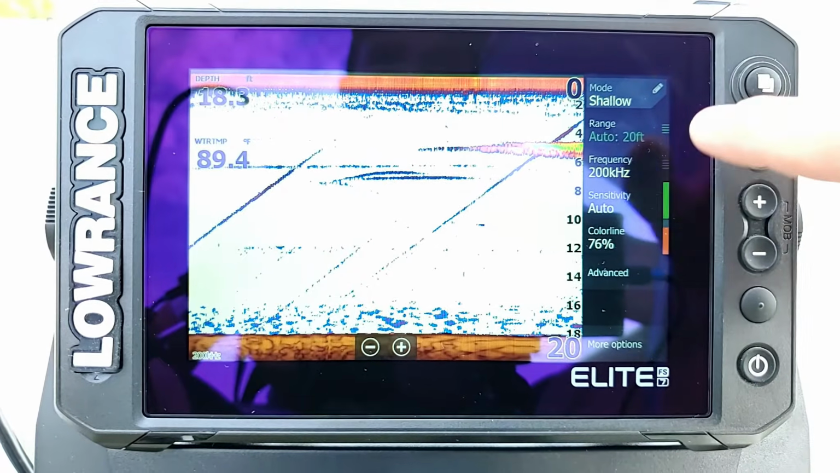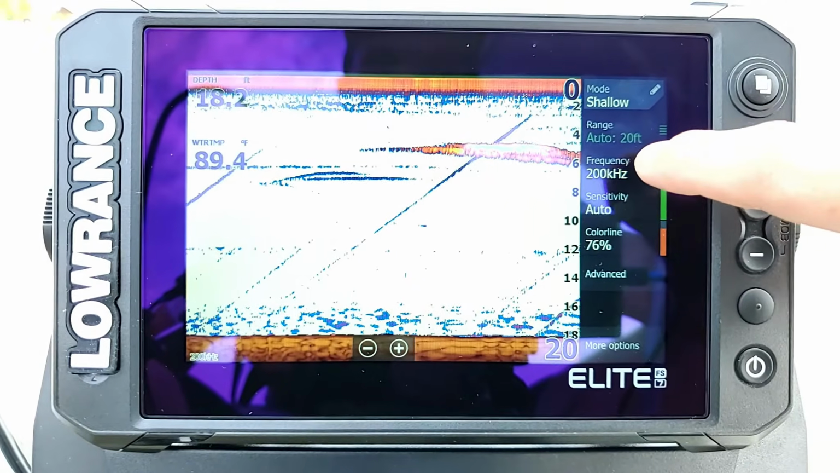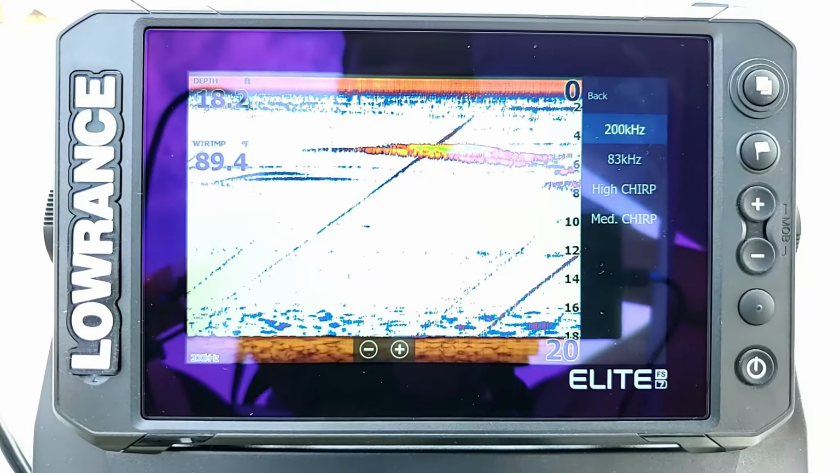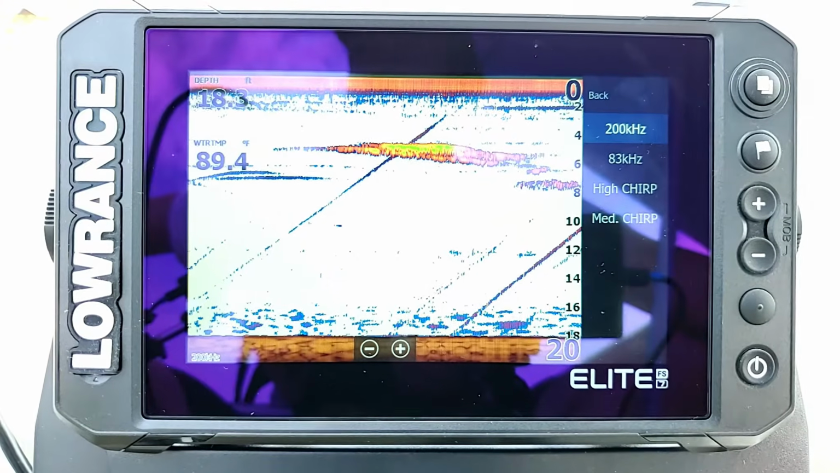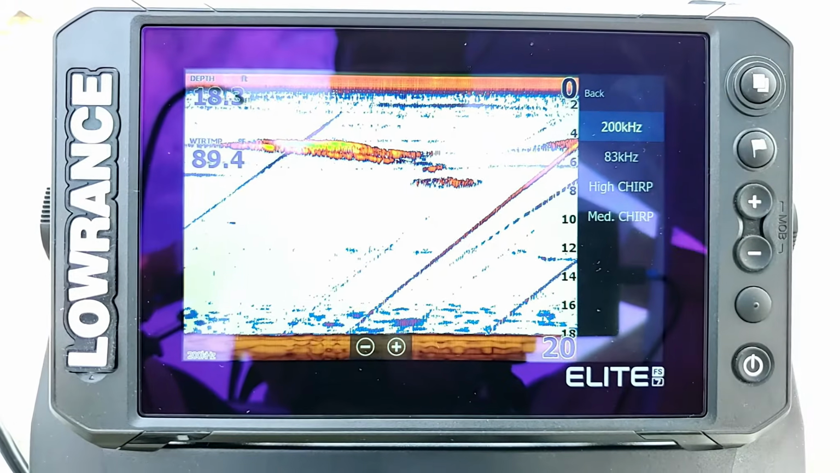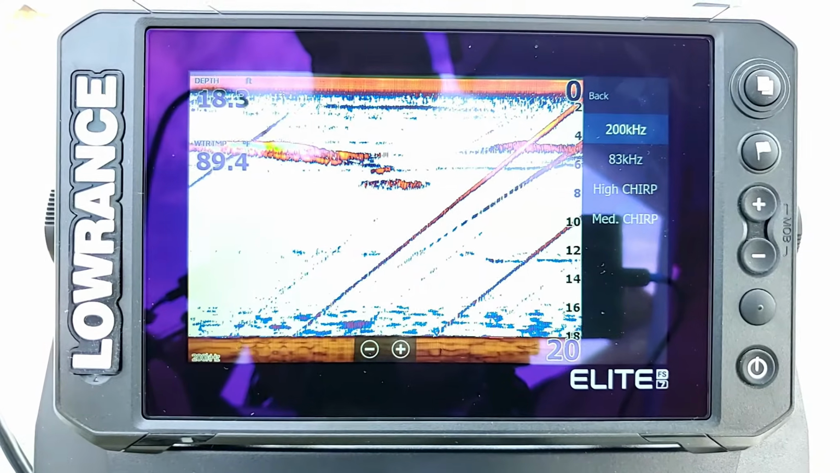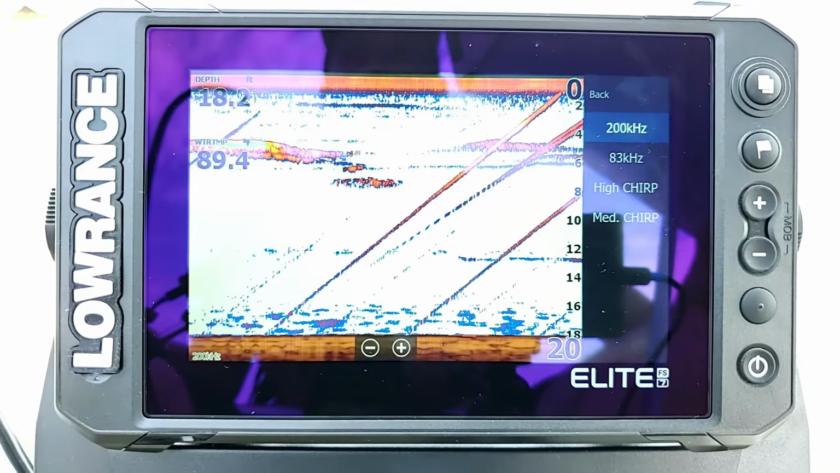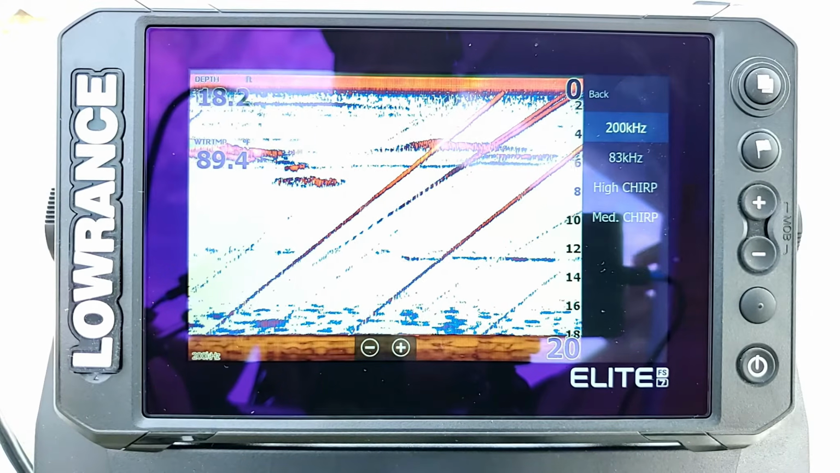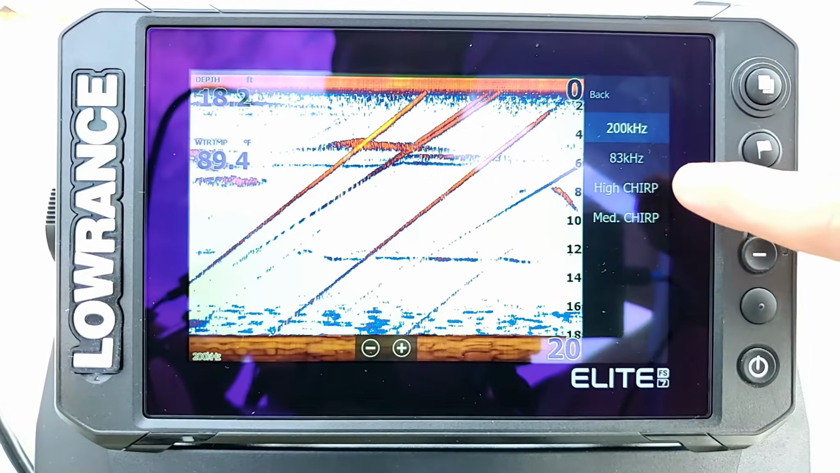Now, as we go ahead and move on, the next option is going to be our frequency. Now we can see where mine is set to 200 kilohertz. When I select it, generally you're going to get these 4 options if you're using the active imaging 3-in-1 transducer that normally comes with this Fishfinder. Now I currently have mine set to 200 kilohertz. 200 is going to be the primary setting that you're going to have it set at if you're going to be fishing in anything deeper than, let's say, 5 feet of water. So let's say you're somewhere deeper than 5 and up to 60 or 100 feet, you're going to want to set it on either 200 or high chirp.